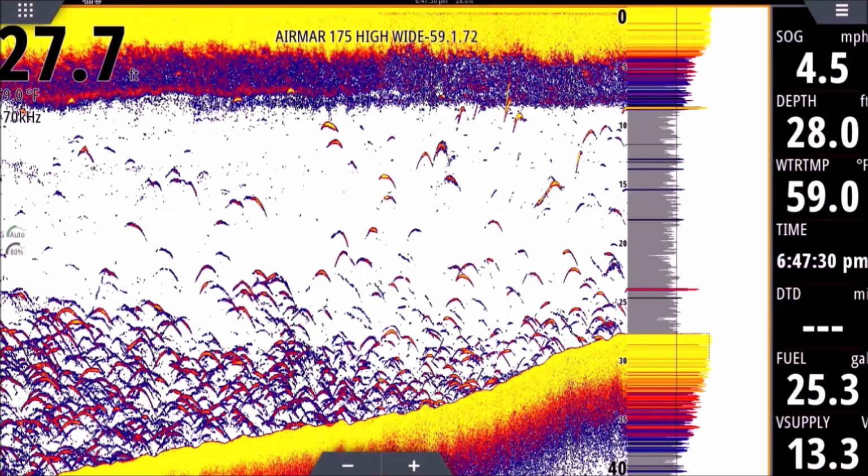If your returns are very long and wormy, it usually means we're going slow or the fish is just inside the pulse of your transducer for a longer period of time. So if we were going 0 miles an hour here, all these would look like worms. Okay, they wouldn't look like arches. So fish look like arches when we're moving and they look like long, thin worms when we're sitting still.